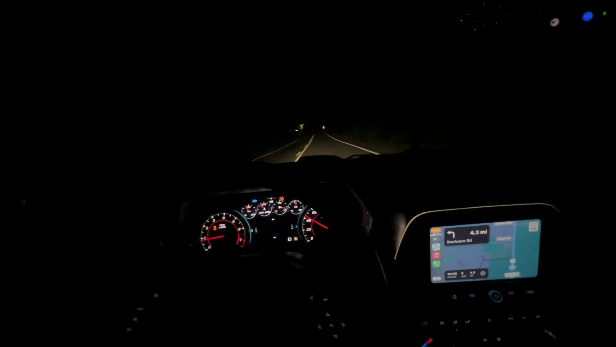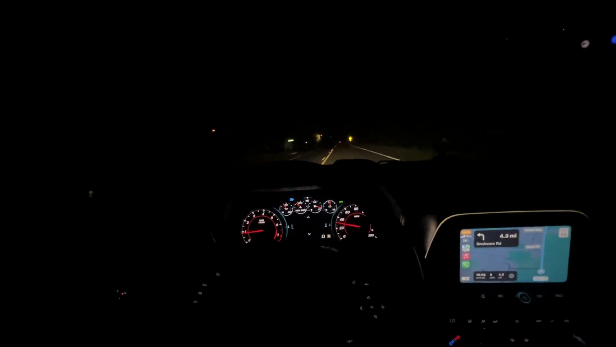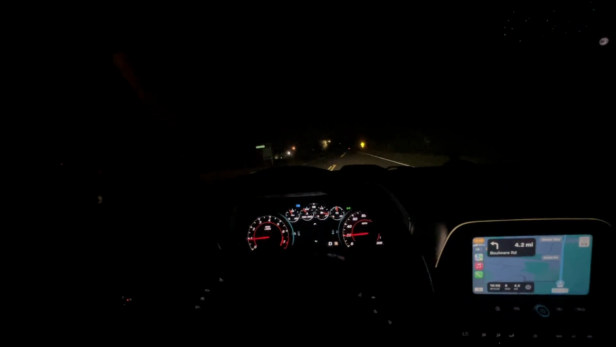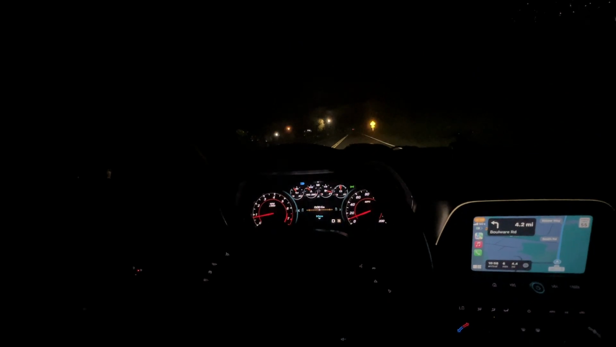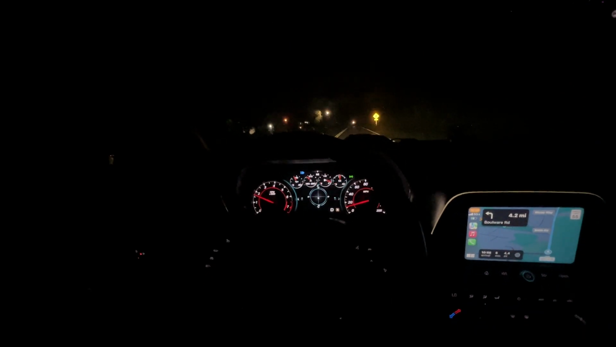Alright, since we almost there and we on a straight road, if this car don't come behind me, I'm gonna give y'all launch. If this car don't come. Alright, this car didn't come, so what the hell is that? Alright, yeah, we're gonna get y'all launch. I'm actually gonna turn traction control back on so we don't spin out like crazy. But we could test my 0 to 60 actually. I lied, there's a car coming. But I'll get y'all a pull.